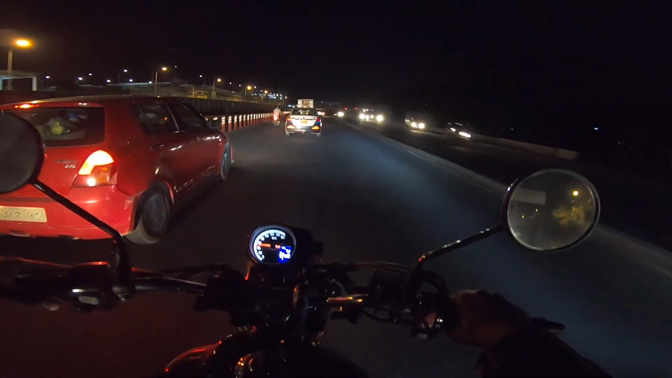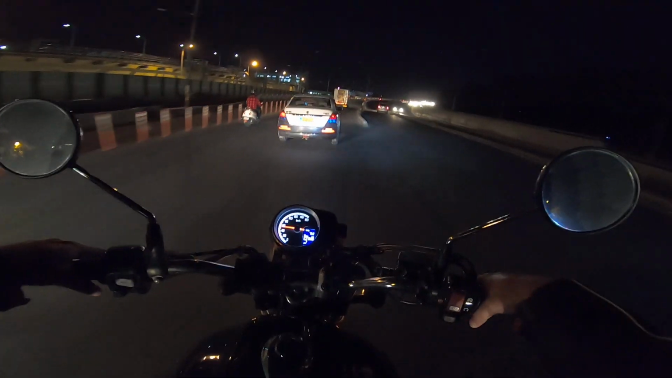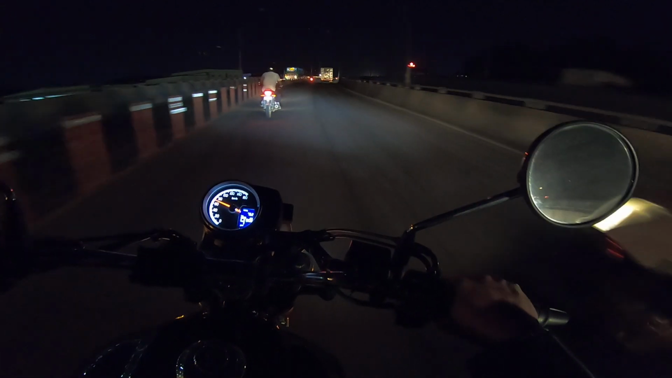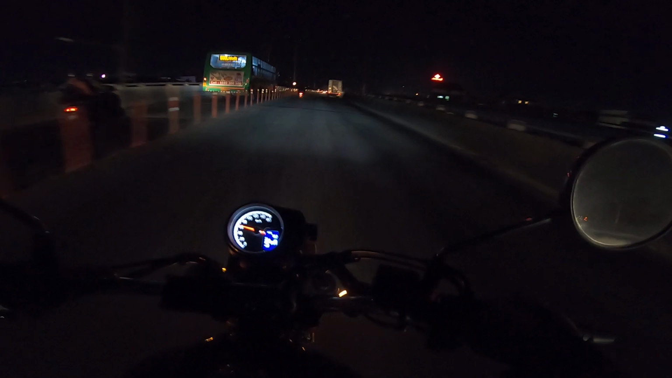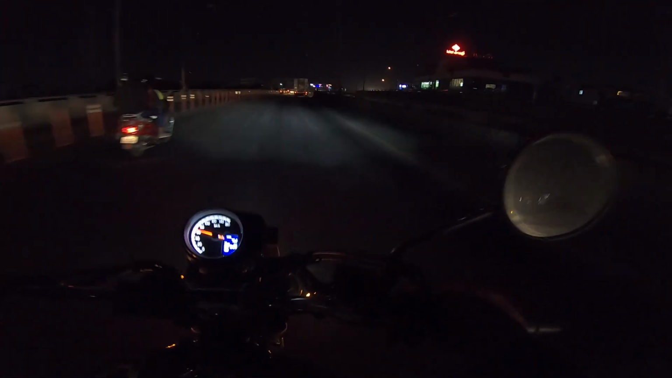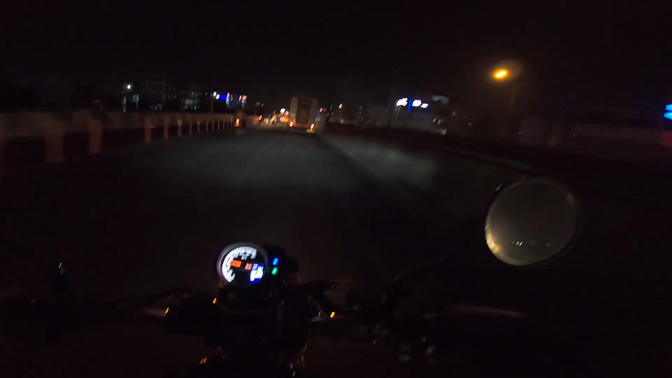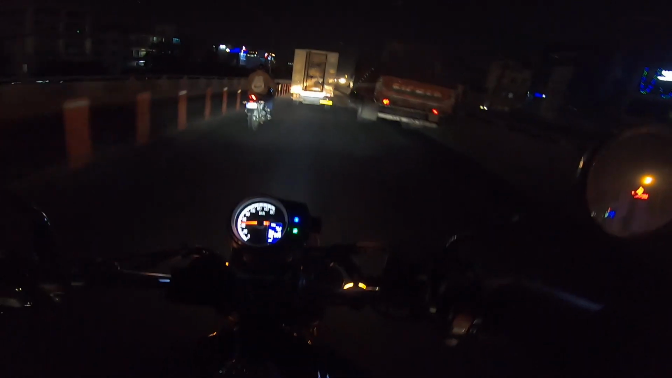I'm just going to show you how bright the light is. So guys, now currently running on the low beam of the bike. So you can see this is pretty much the low beam is illuminating the road, quite decent. And when this is a high beam, so definitely there is a throw which is going further, so high beam is definitely good overall.